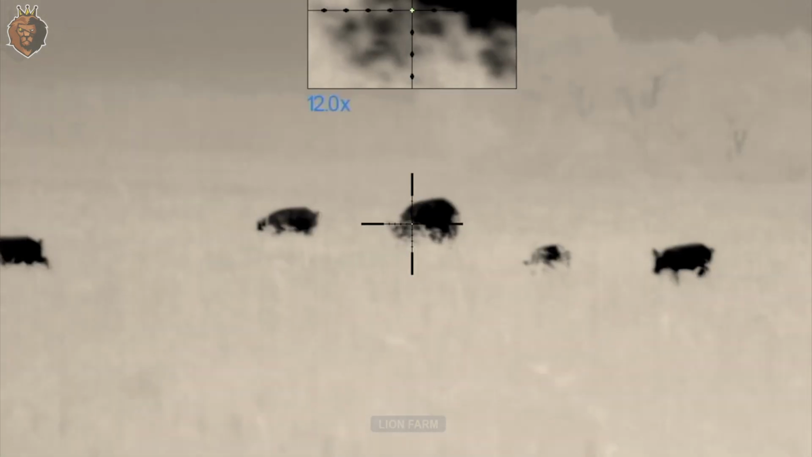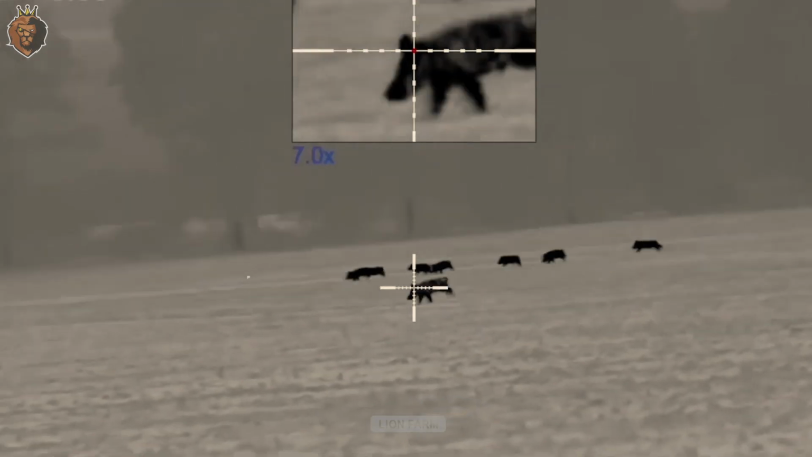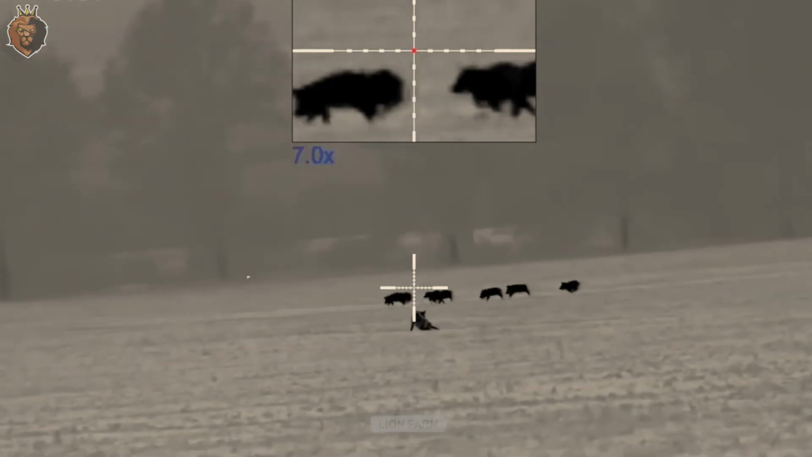Around the world, wild boar hunting is more than just a recreational activity. It carries deep lessons about history, culture, ecology, and ethics. It reminds us that every human action has an impact on nature.